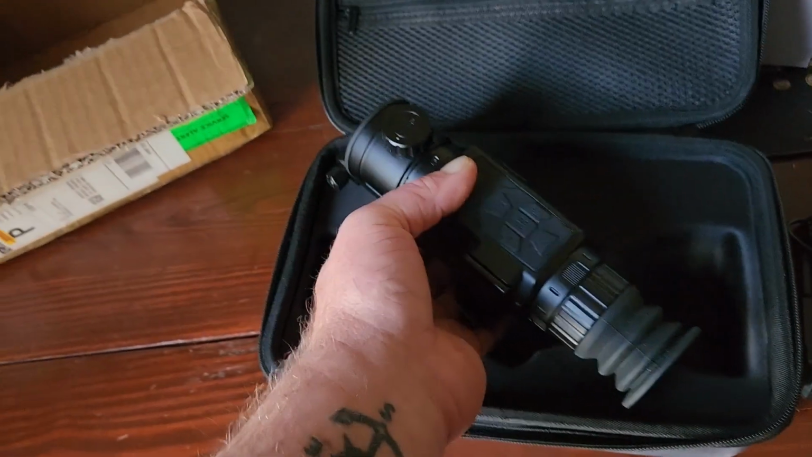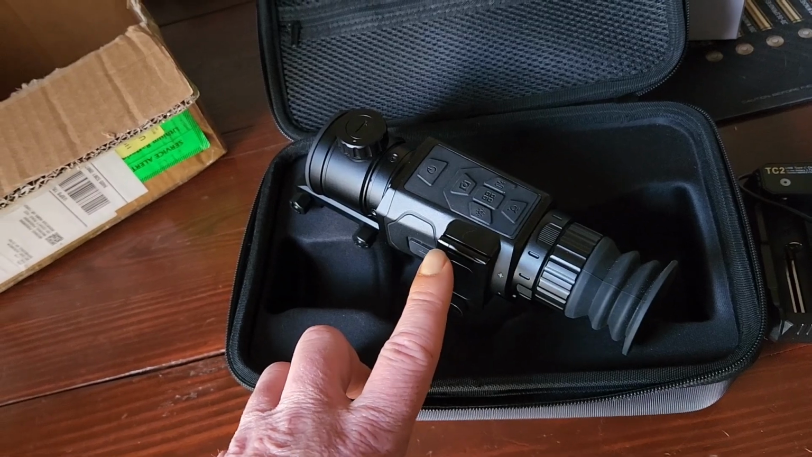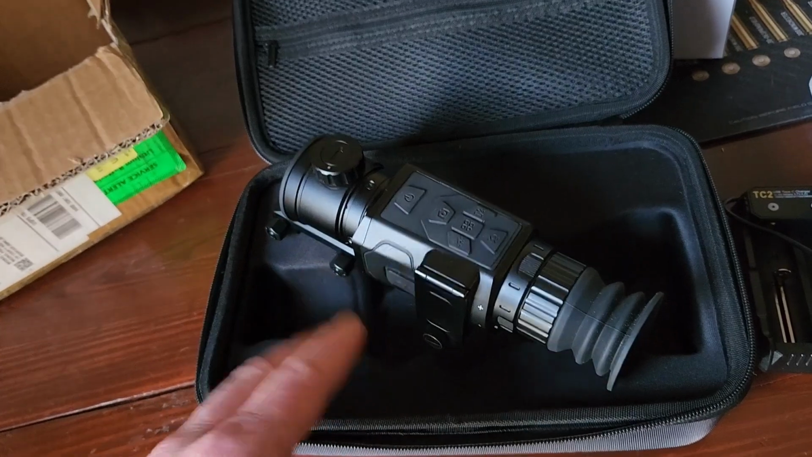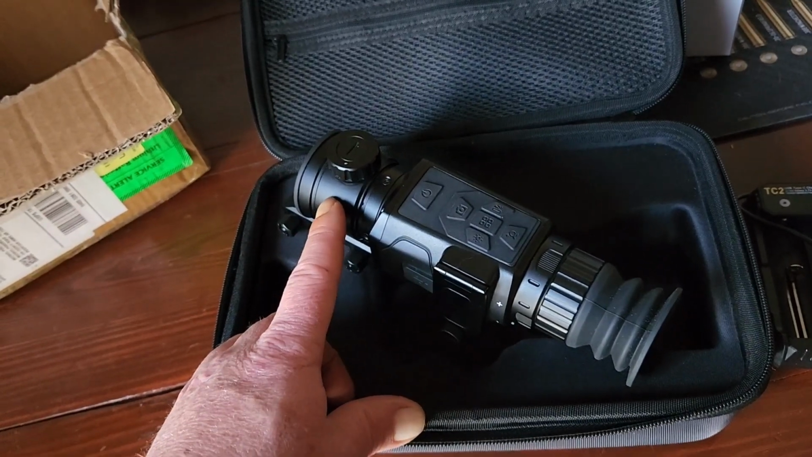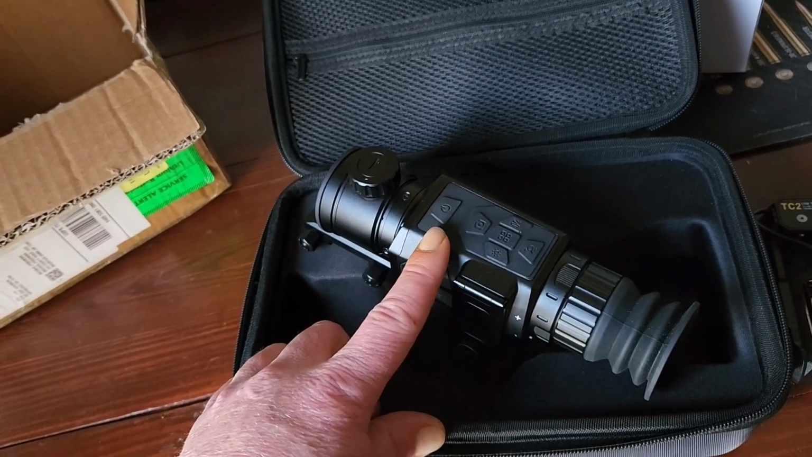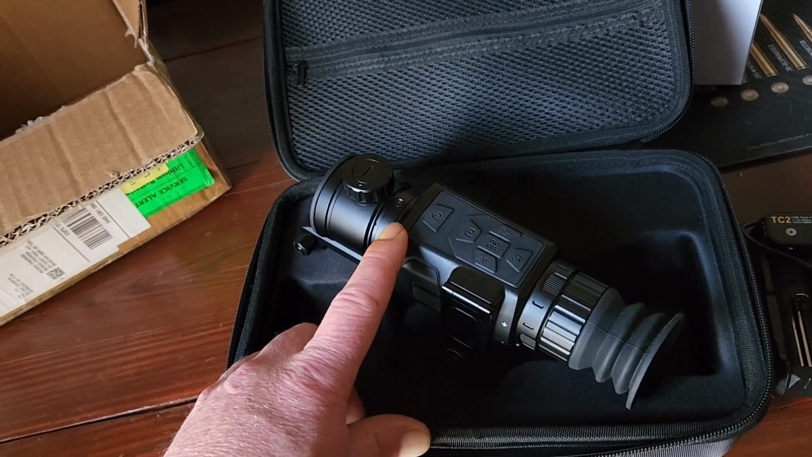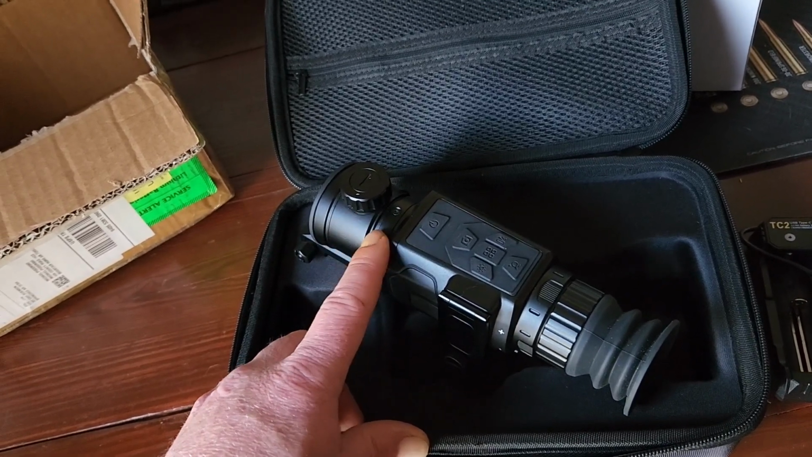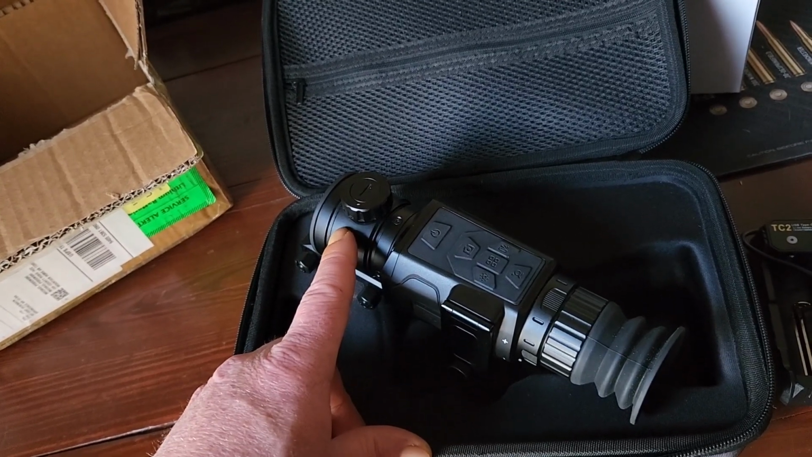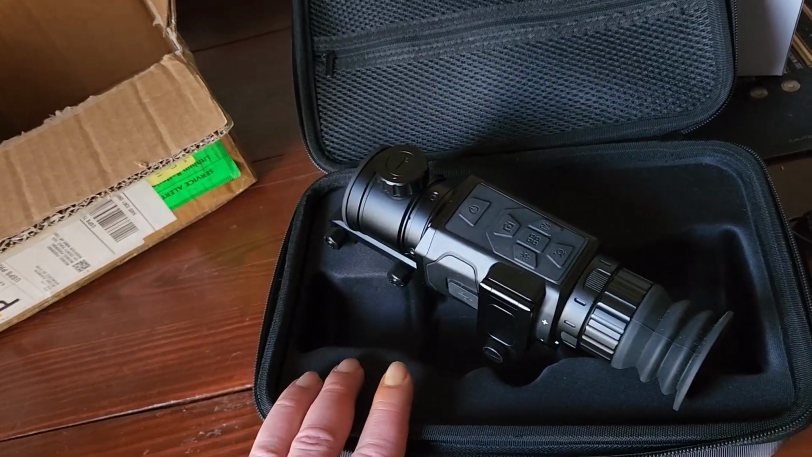But so what this one is, a 640 core, 640 by 512 with a 12 micron pixel size resolution, blah, blah, blah. I ordered the 25 millimeter lens originally, and it was $1,299 on their website for a 640 core. After I placed the order, Mr. Lin from HTI contacted me and let me know that their 25 millimeter models were out of stock, that he would offer me the 35 millimeter for $120 more, which I went ahead and gladly opted for.